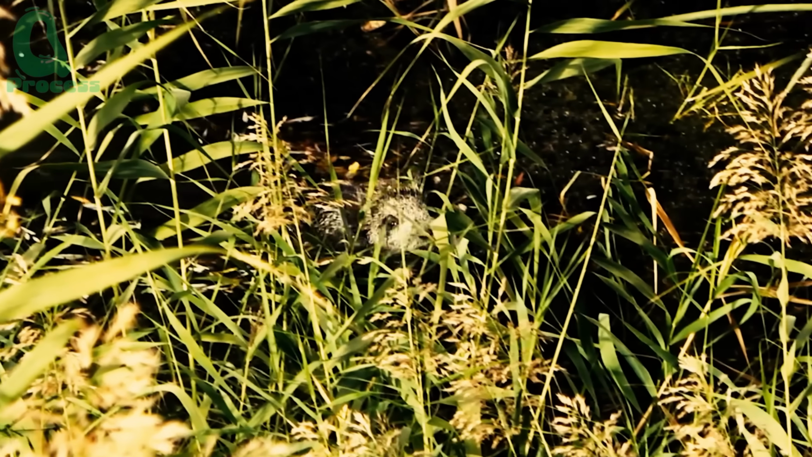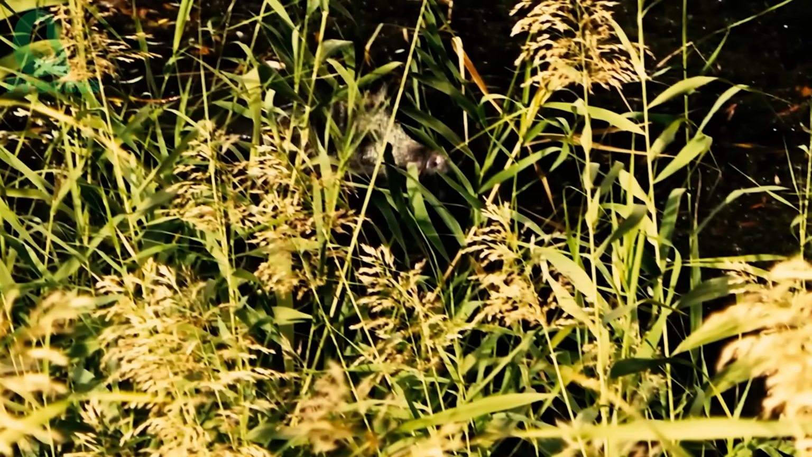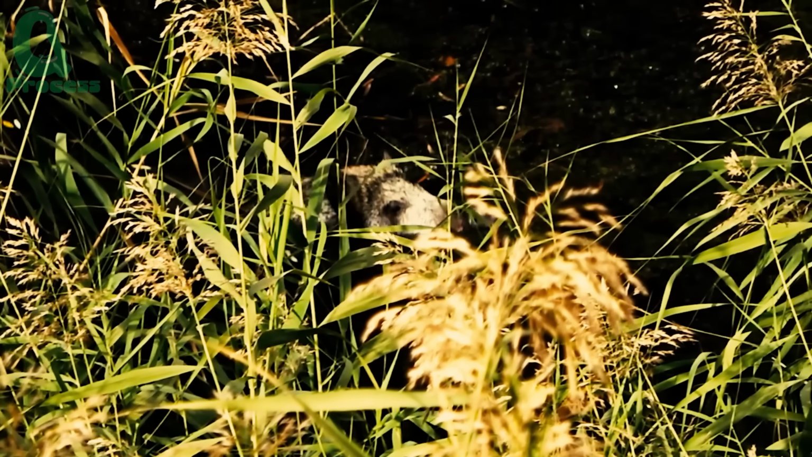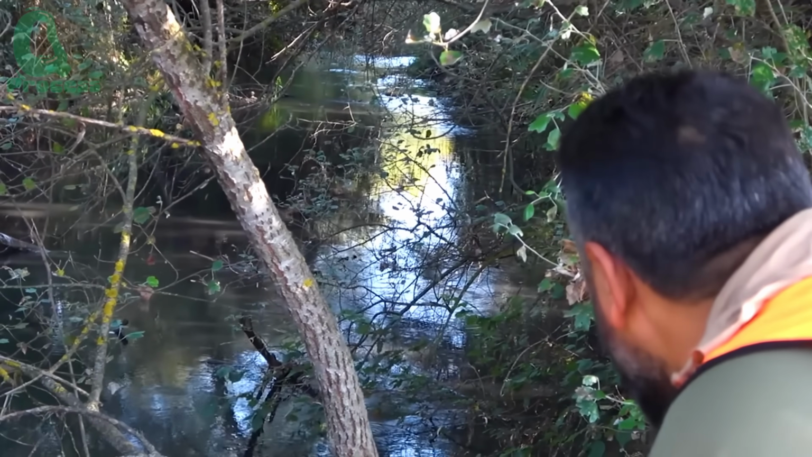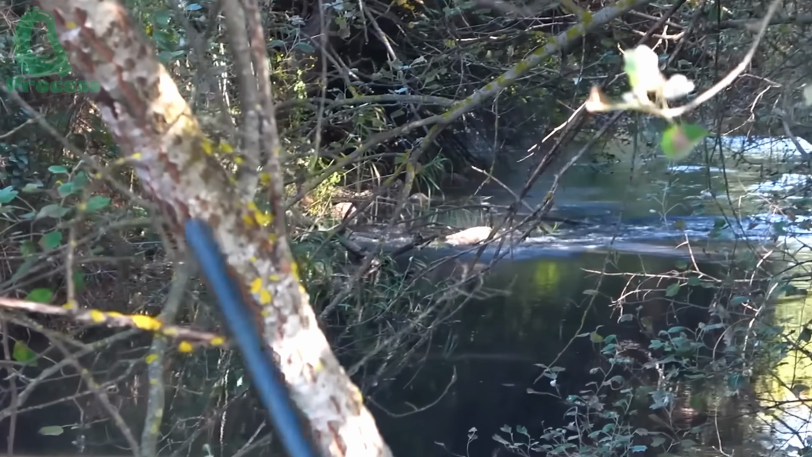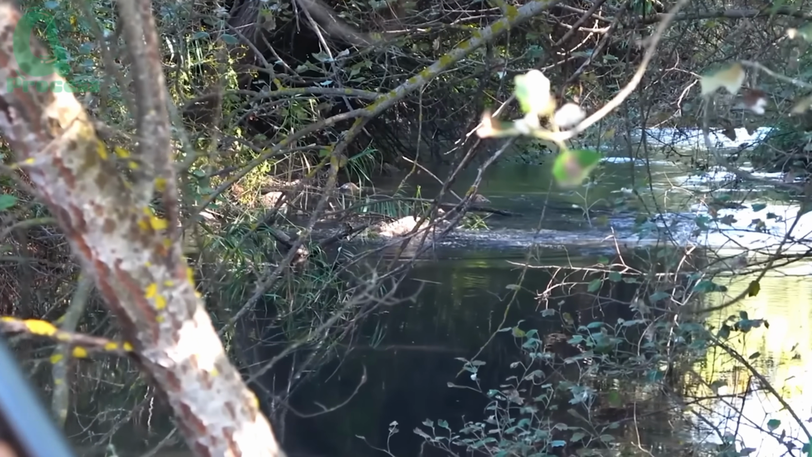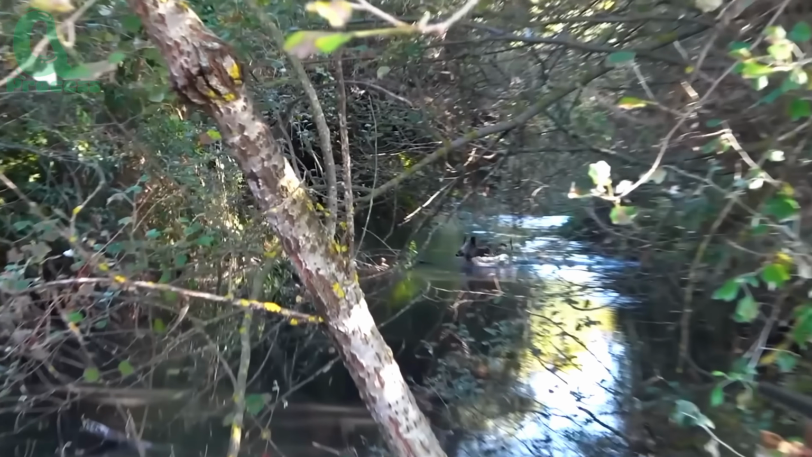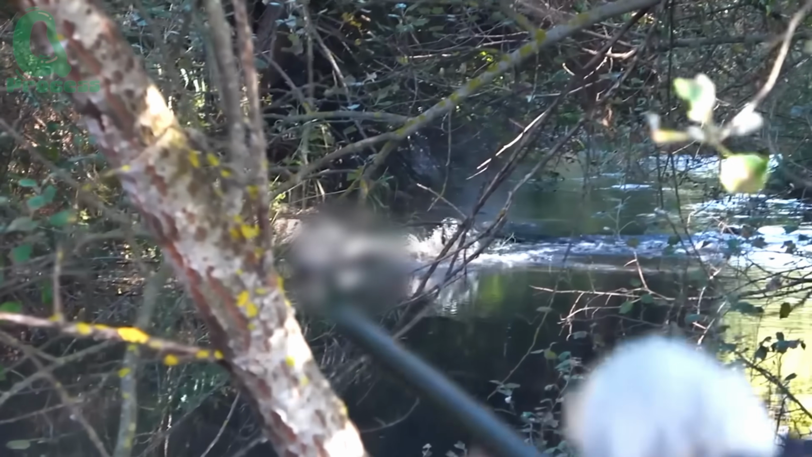Another wild boar was quietly sneaking through a drainage ditch, hoping to escape unnoticed. But the hounds, sharp-nosed and relentless, picked up its scent. The hunter was ready, waiting in silence. As soon as the boar emerged from the tall grass, a single shot rang out. The bullet struck it square in the head. It collapsed instantly, lifeless, into the muddy water.